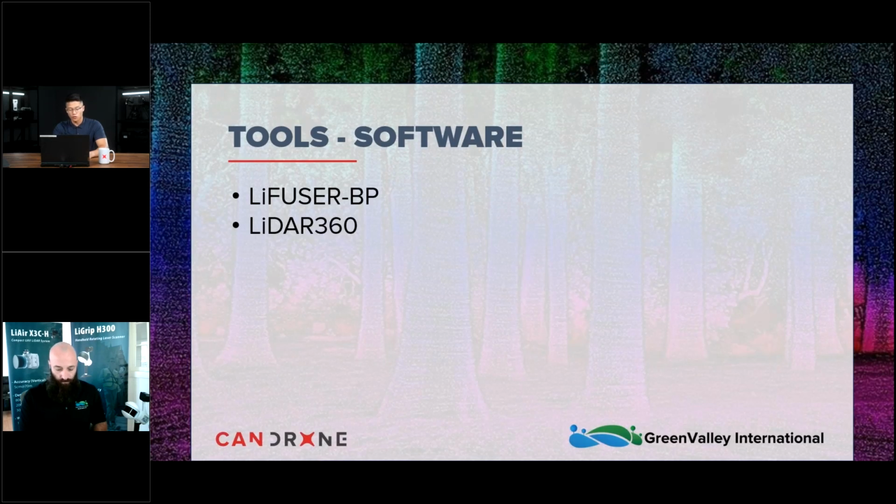For software, we use the LiFuser BP. LiFuser is for processing the raw sensor data. So essentially it fuses the data into a point cloud LAS file. And then the main star of the show is LiDAR 360. This is used to extract and calculate metrics.